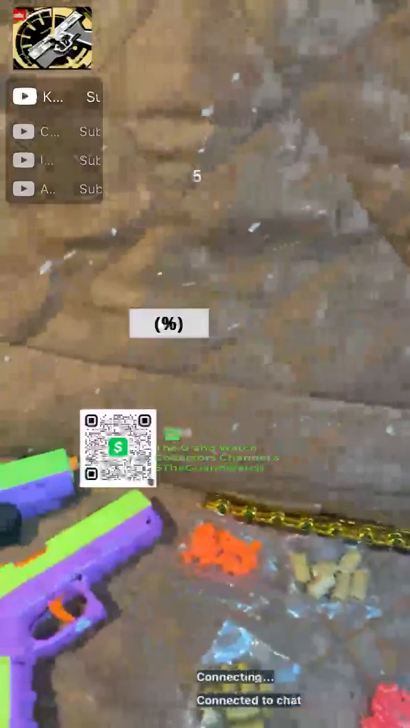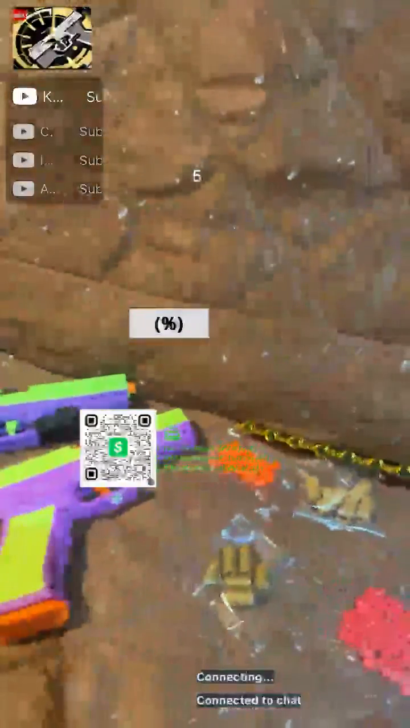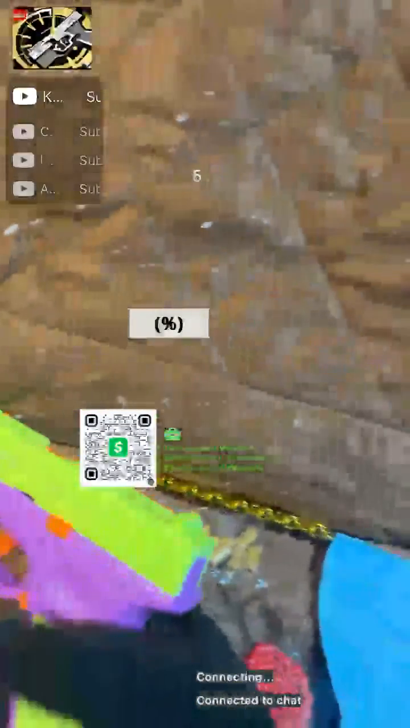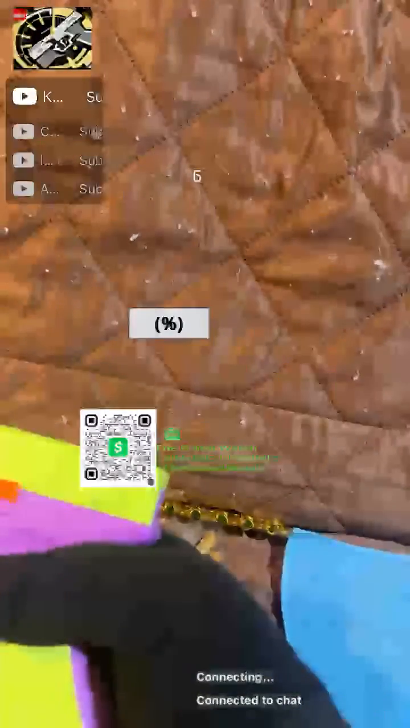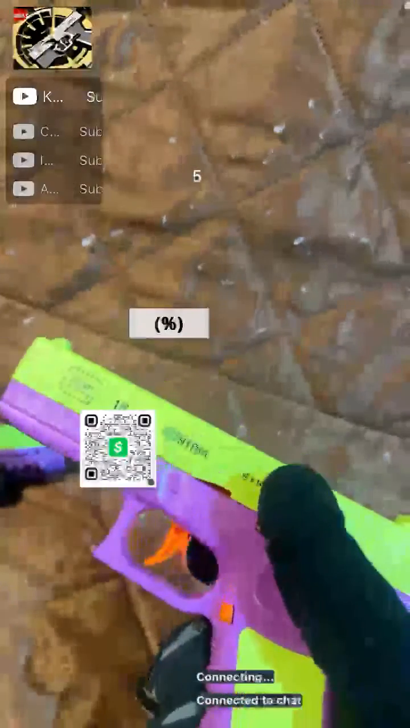I think the ones that they were showing on that YouTube video were painted in such a way that they look more realistic. I mean, this does look at first glance like it's a real Glock. You know it isn't because it says Glock 18, which is the select fire one.